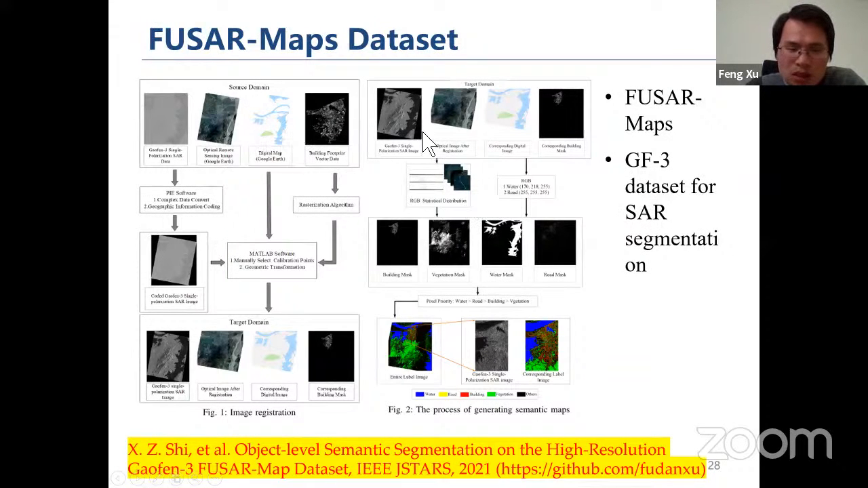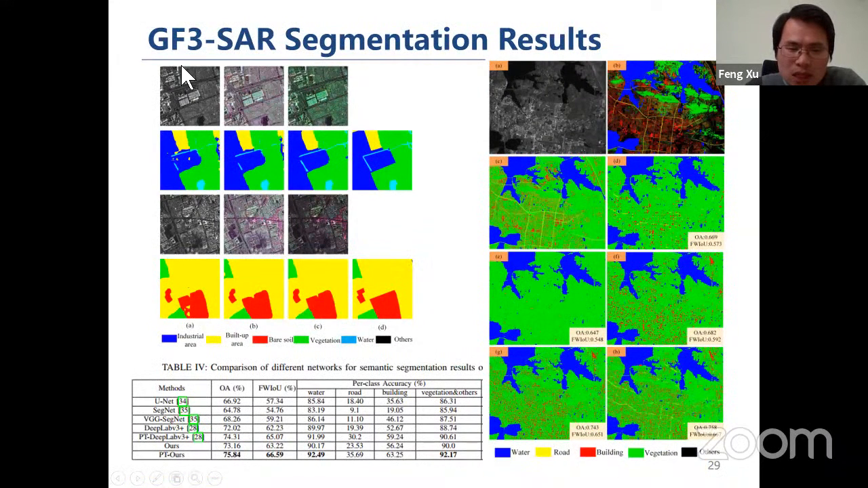We trained our neural network with this benchmark data set, and it turns out to be pretty good in many scenarios. It can automatically segment water, vegetation, and also buildings and roads.